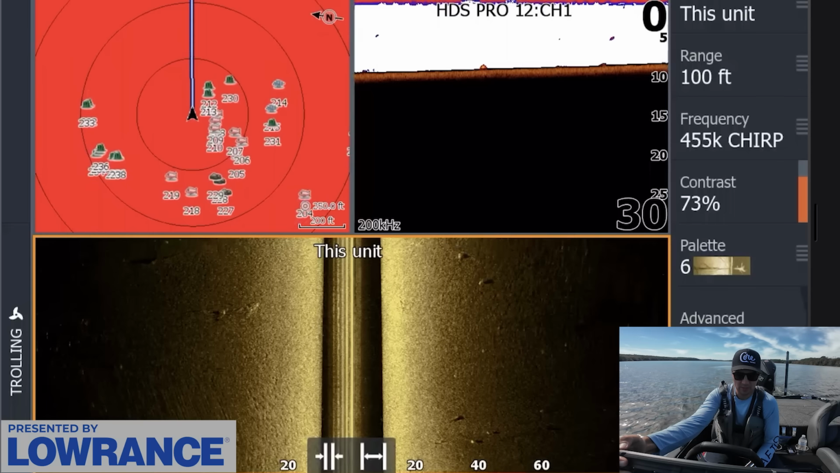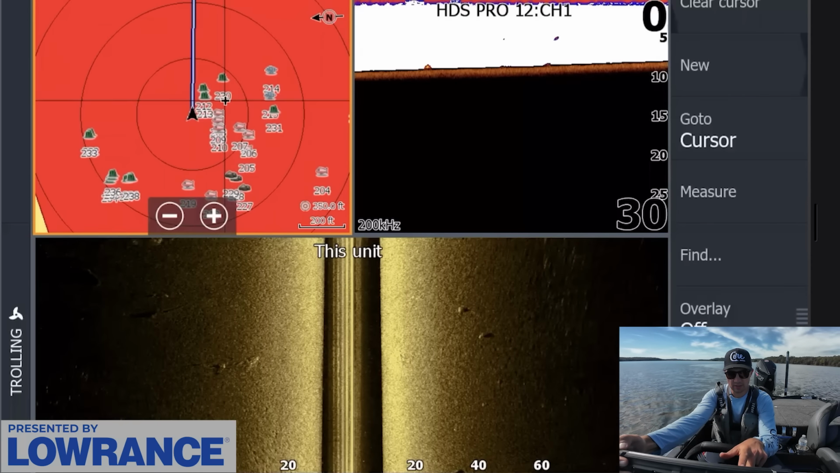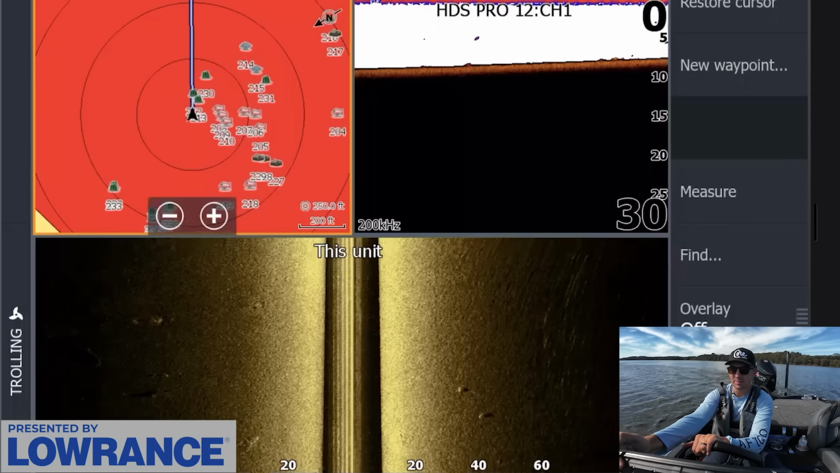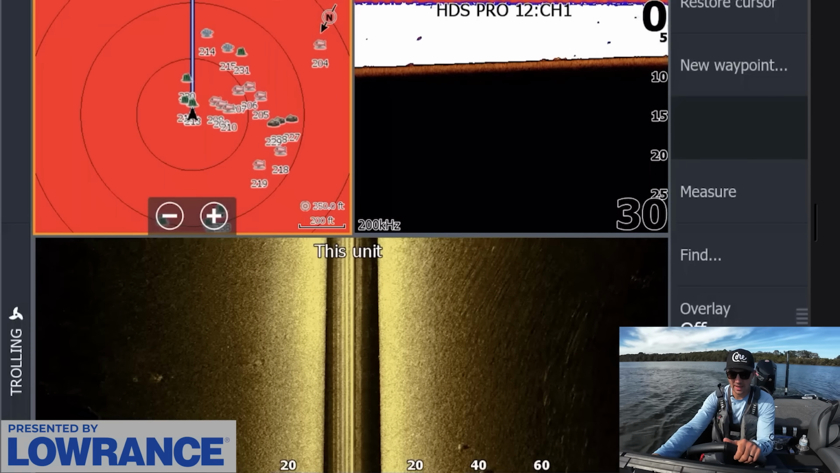to find as many of these isolated pieces of cover as I can find, because I found two so far, right here, and I've caught a fish off both of them. And that's usually a good sign when you catch fish off the same type of cover in the same area and you've caught two fish doing it. It means that there's a pattern to be had there.